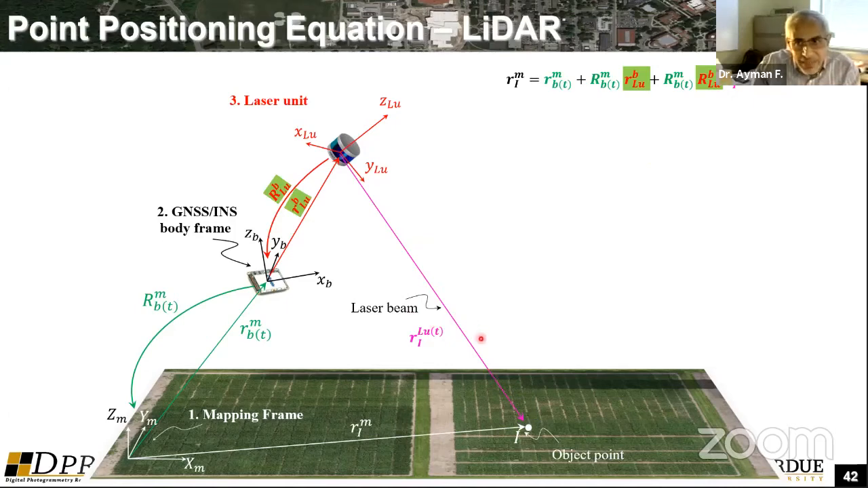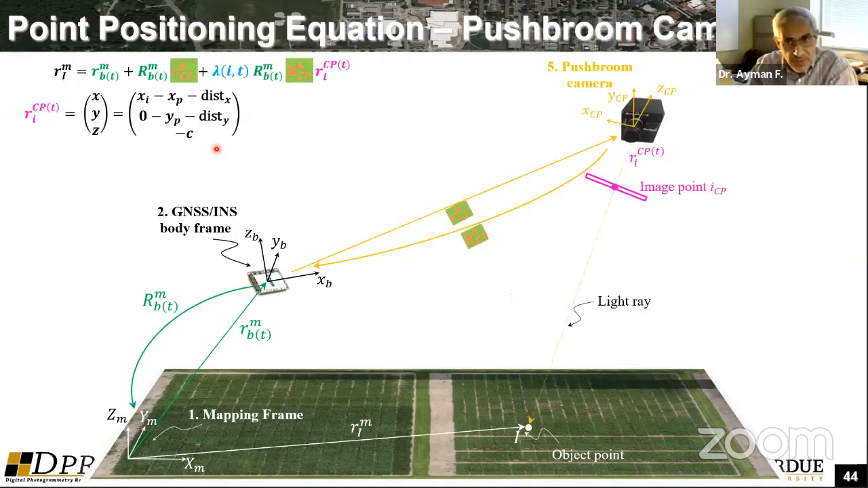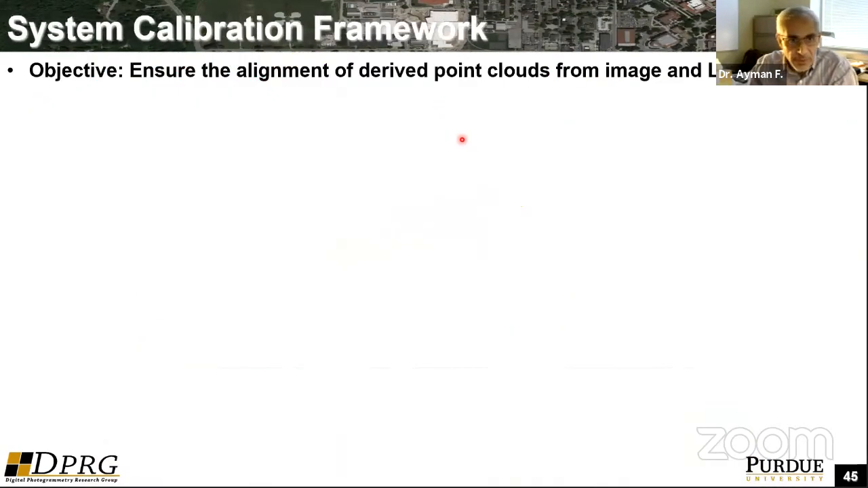So you have the mathematical model that includes the ground coordinates of the points as a function of the sensor measurements, as well as the unknowns, which for the system calibration are the lever arm and the boresight, which are the spatial and rotational offsets between the GNSS/INS and the LiDAR. You do the same thing for the camera. You also solve for the lever arm and the boresight, as well as the internal characteristics of the camera, and the same for the hyperspectral camera.